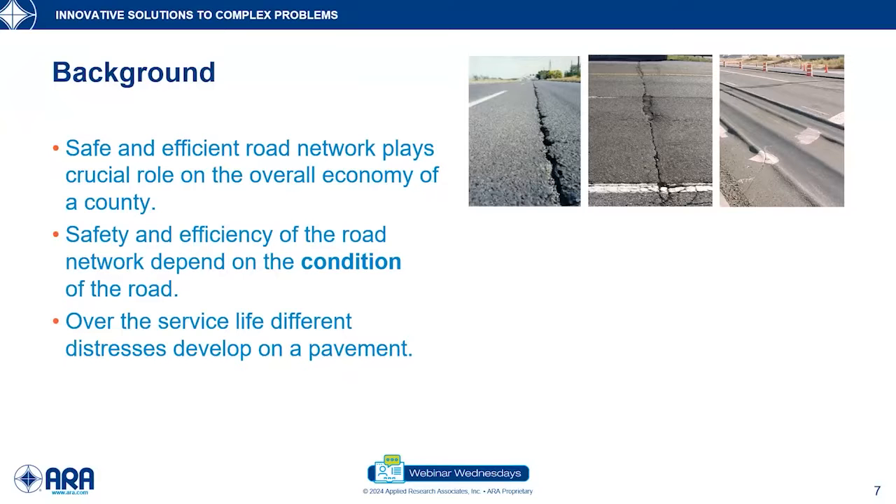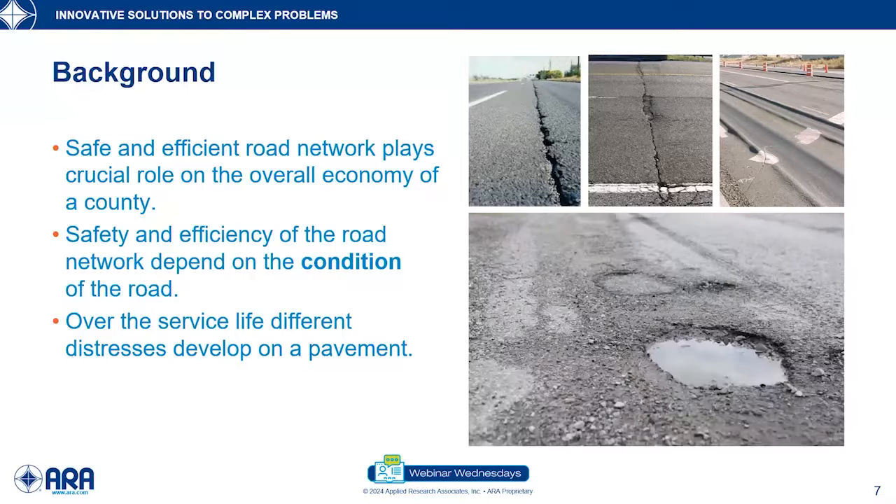It experiences different types of distress, for example, multiple types of cracking, rutting, and other distresses as well. However, among them, pothole remains to be the most aggravating form of distress because it directly poses a safety threat to the traveling public.